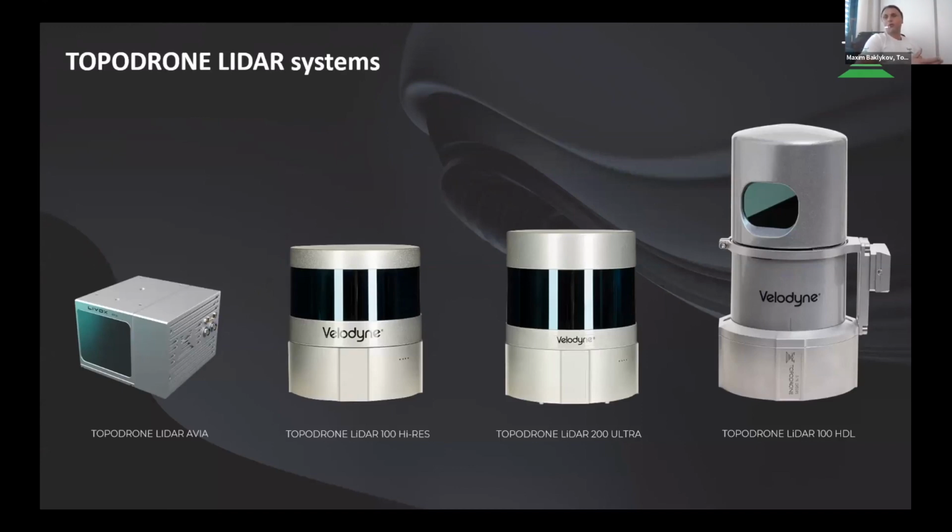And right now we cover a whole range of usability of our sensors. First of all, we offer LiDAR Avia. It's the most affordable LiDAR solution, which is based on the LiVox sensor. It has a high precision Honeywell IMU inside, a GNSS receiver inside, and a microcomputer, and it works much faster in comparison with DJI L1. Why?